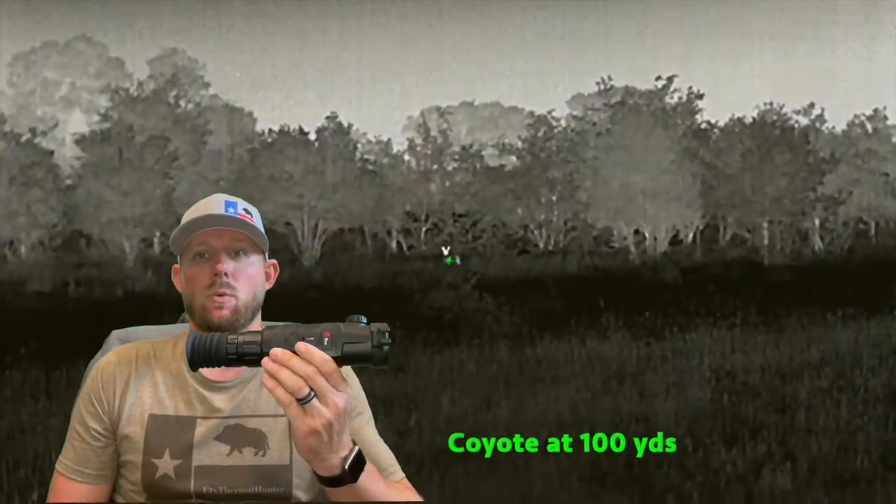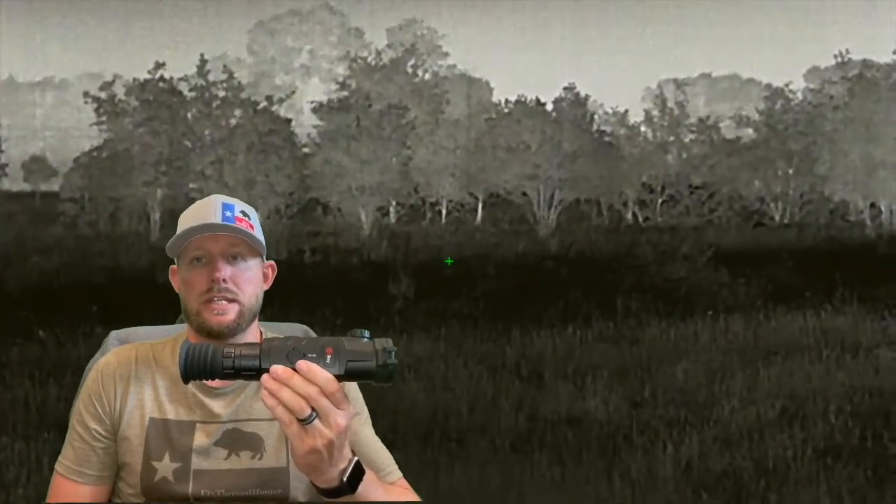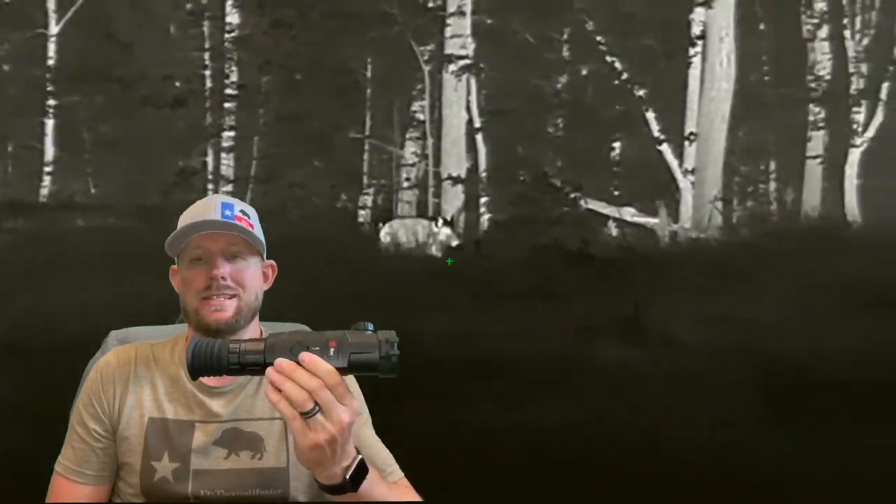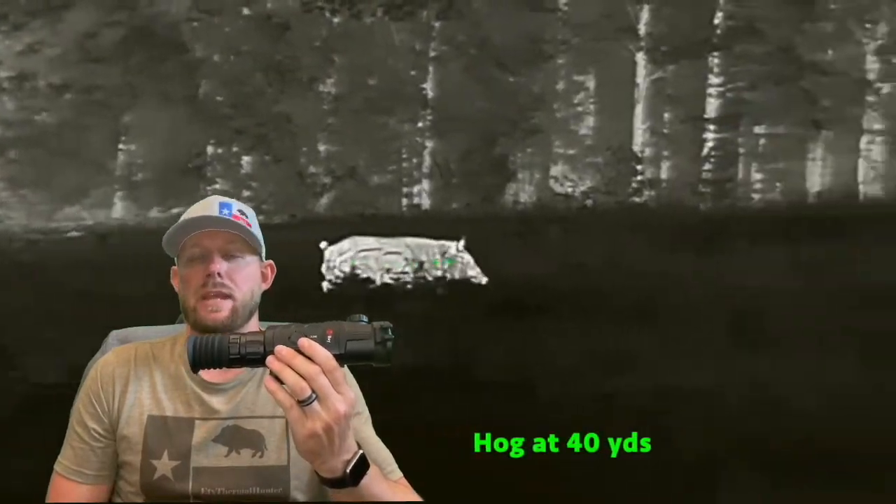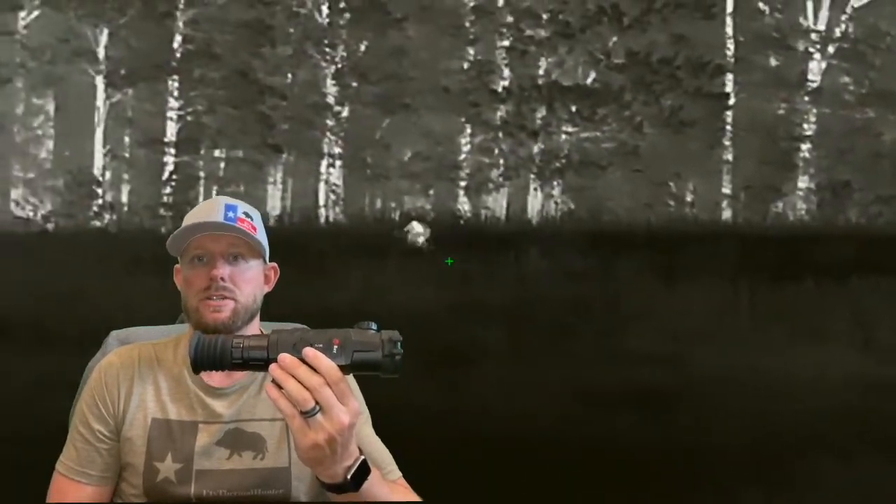On the Iray USA Rico, the white hot color palette on this scope looks exceptional. I mean, the image quality is sharp, crisp, details are very vivid. These scopes, I think, excel in weather that other scopes have a hard time excelling in. When it's really humid or it's wet out or things like that, the image quality of the white hot just looks exceptional. They do really well in not pristine conditions.